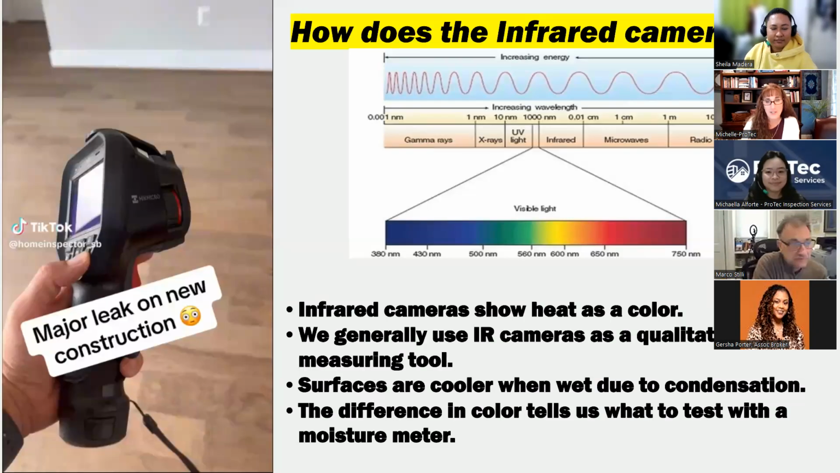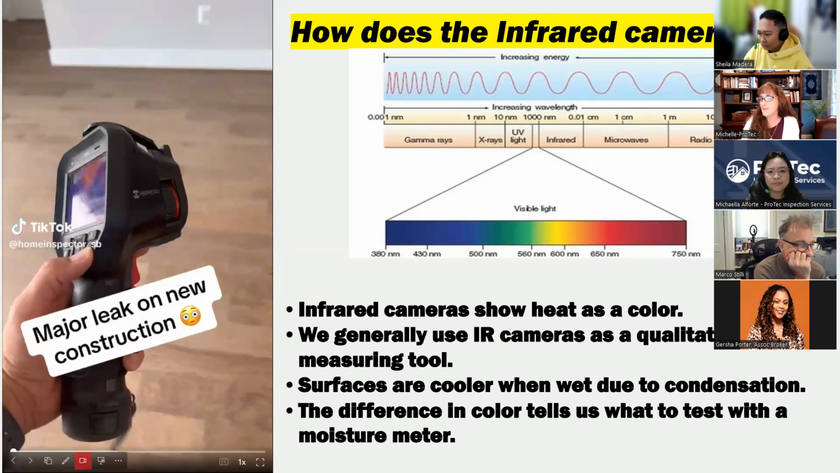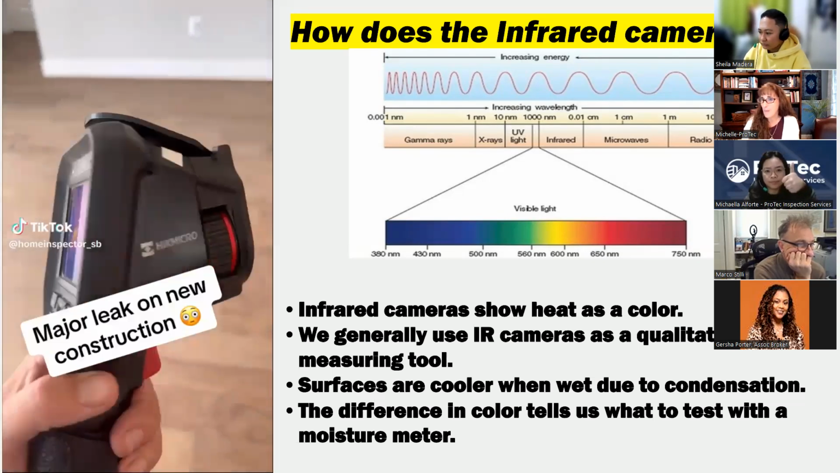Video. This is one of our inspectors, and he uses the infrared camera. All of our inspectors use the infrared camera, but Scott is great at capturing it on video. And so there's a lot to be learned from this. This is the camera that I go around with. It's the Hike Micro M30.